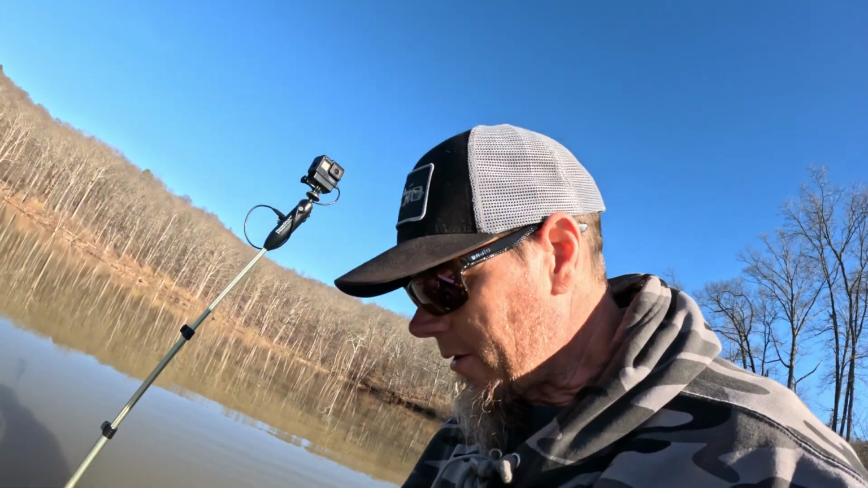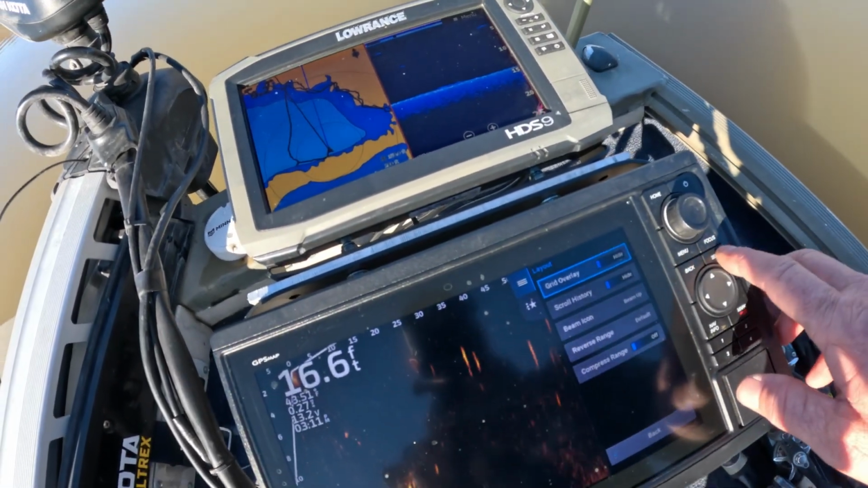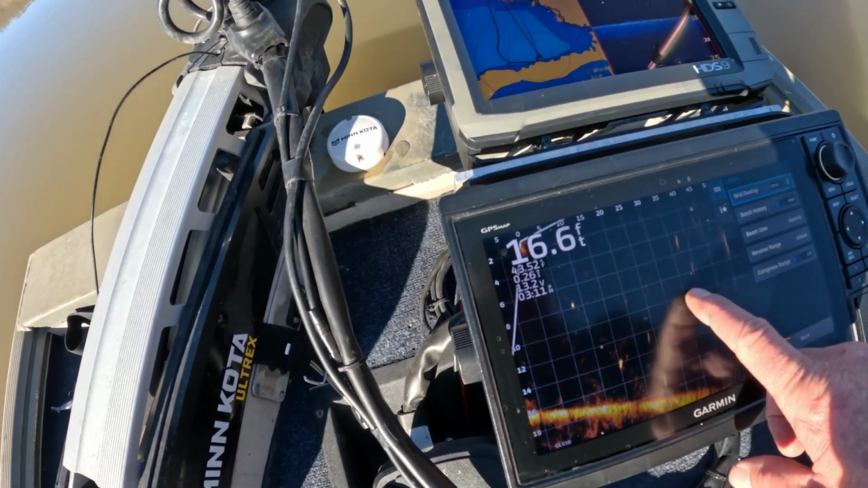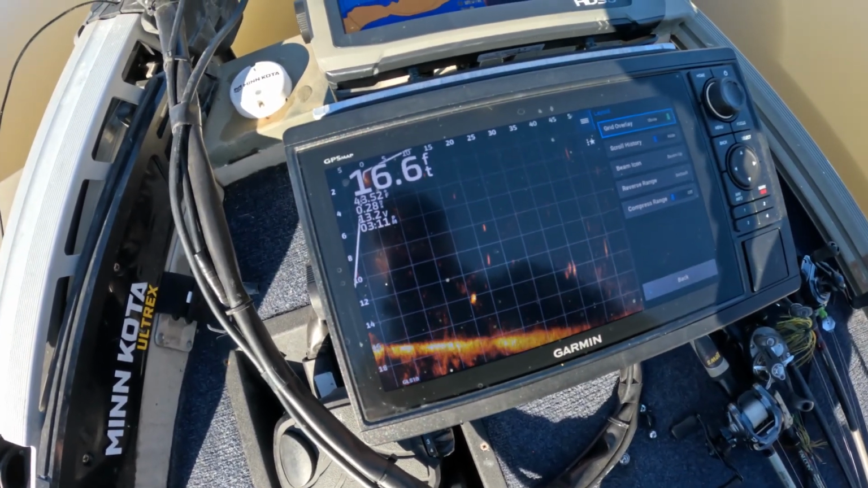Okay, something I didn't do on the last video, sorry, that sun's probably in your face, is I didn't have a grid overlay. So we're coming in here and we have this grid overlay option. I'm going to put that grid overlay on so we can really see how deep this jerkbait is running. These lines represent every 2 feet, so we'll get a better idea of exactly what's going on down there.